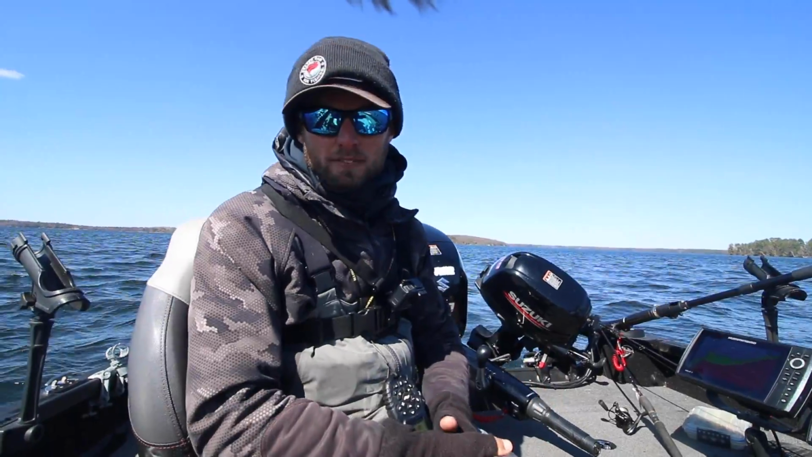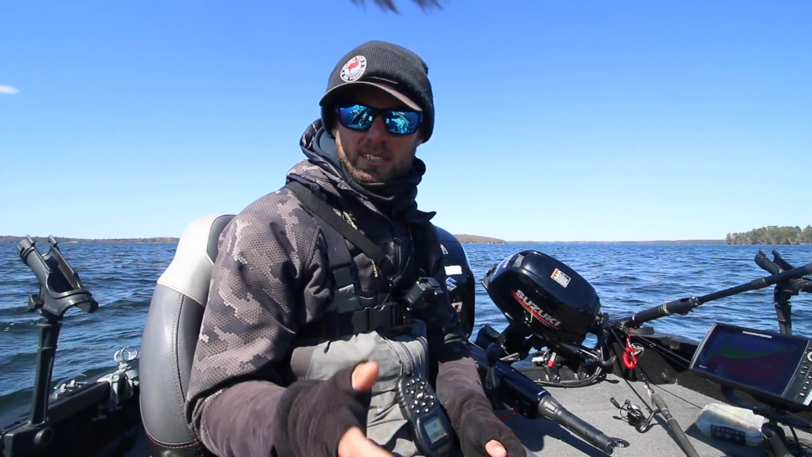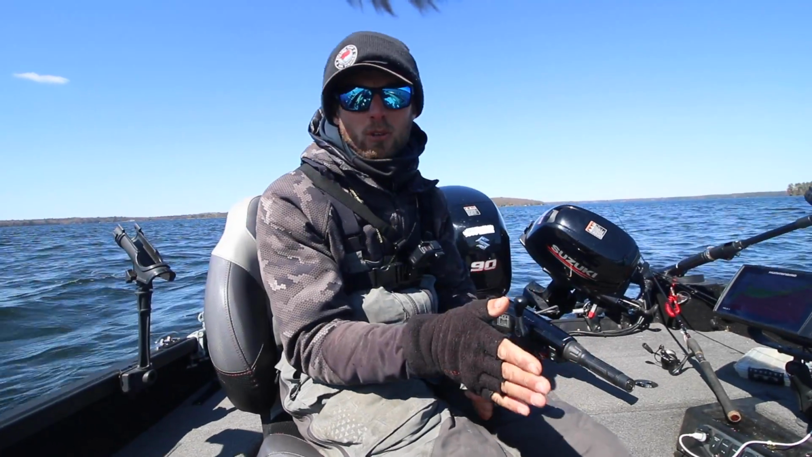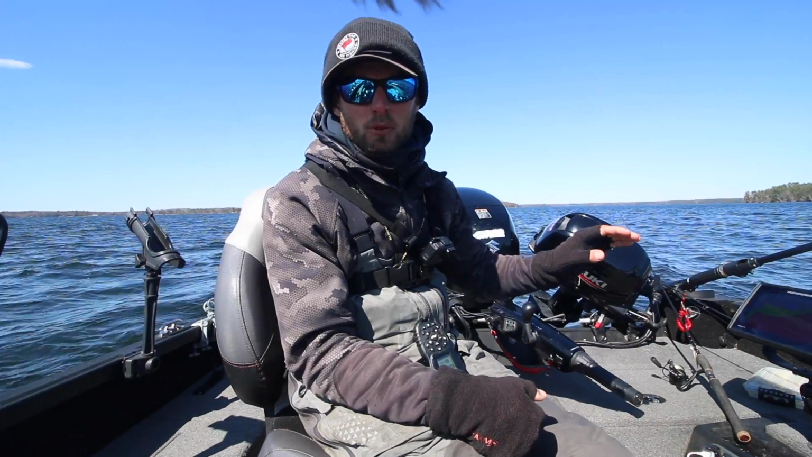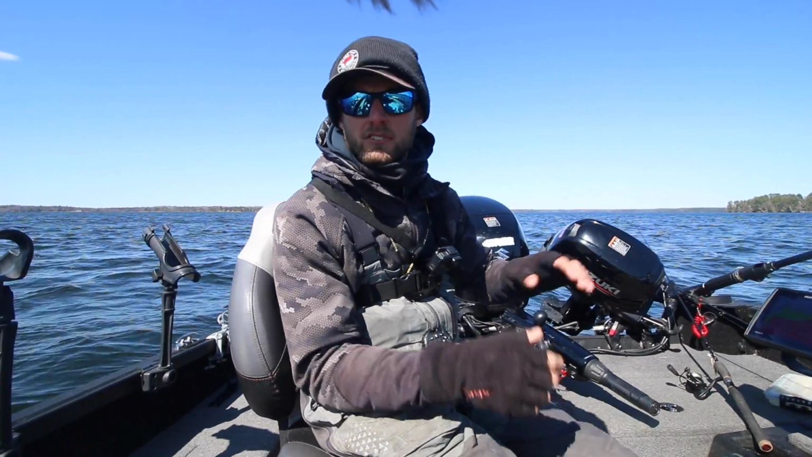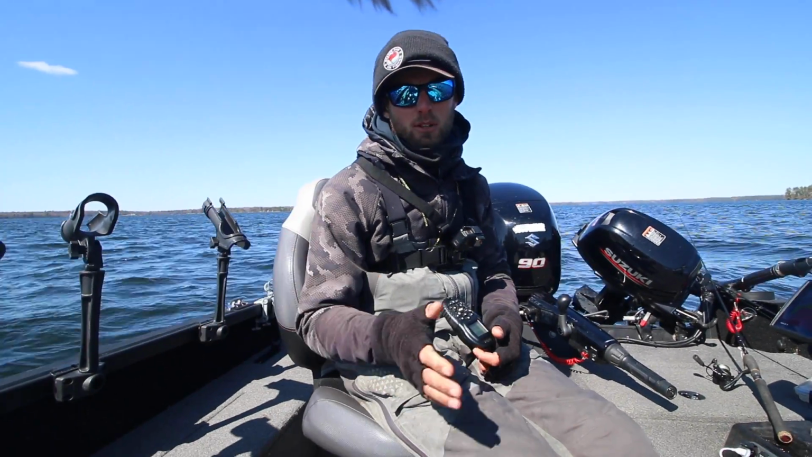All right, so what are we looking for on the side imaging? Obviously, number one, we're looking for good weeds. And a lot of times in this style of lake, these sandy, clear lakes, fish will set up just on the outside edge of this stuff. So what we're doing is we're cruising around in a lot of this shallower stuff and looking for weeds. And if we see a good area that looks really good for weeds, we might slow down and start looking for fish.